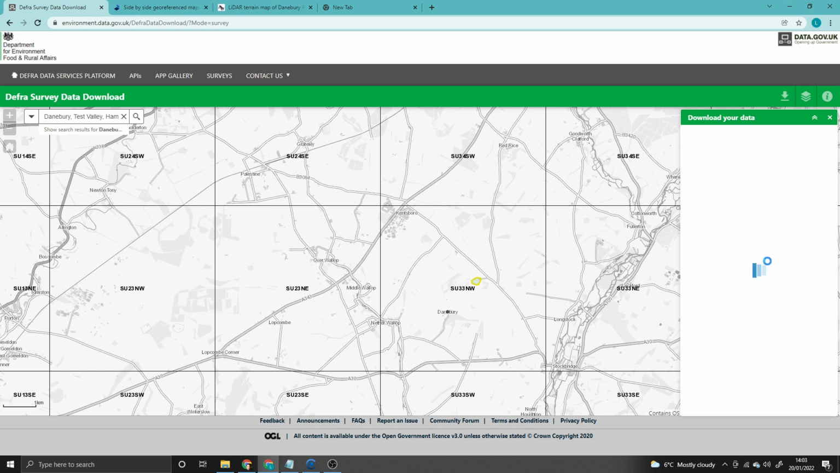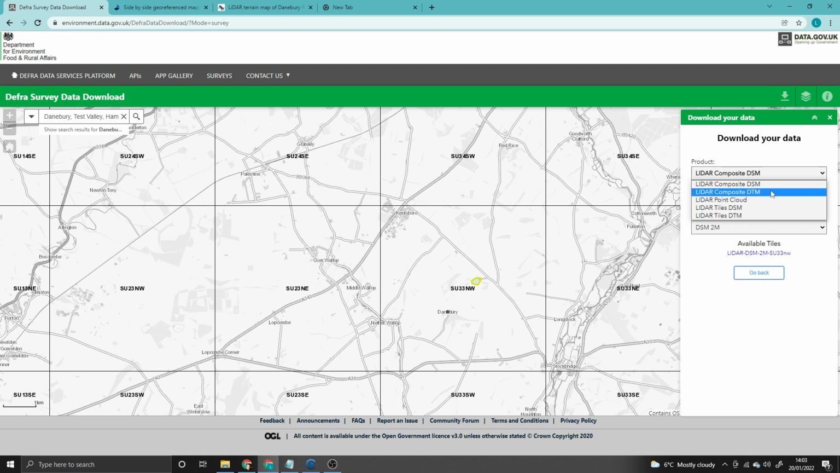but once it loads up, I'm going to use the composite dataset for this purpose. But you can have a look and go through the different kinds of datasets. You'll notice the names. You've got DSM and DTM. I can't remember for the life of me what DSM stands for off the top of my head, but the DTM is the digital terrain model, so that is just concerned with the terrain.